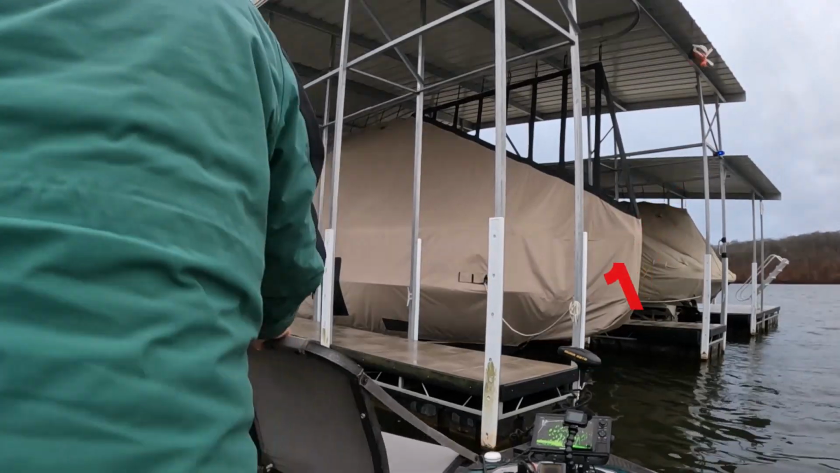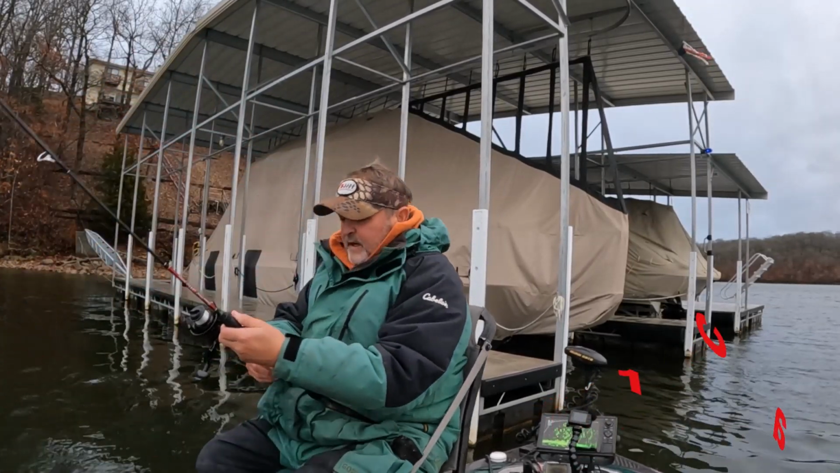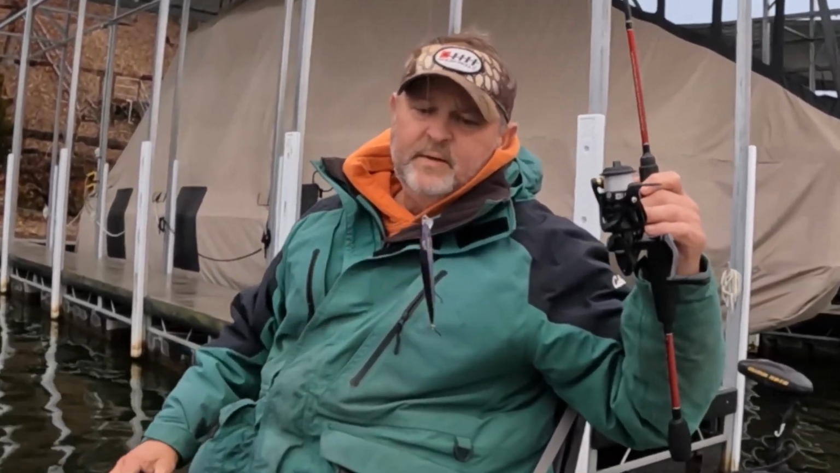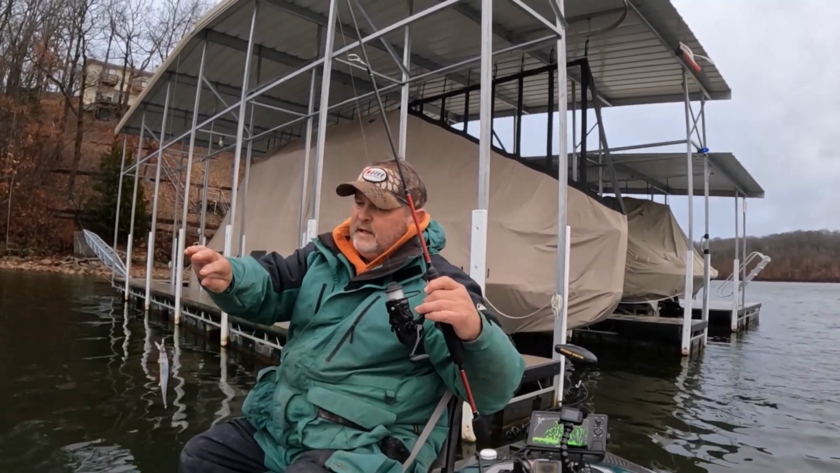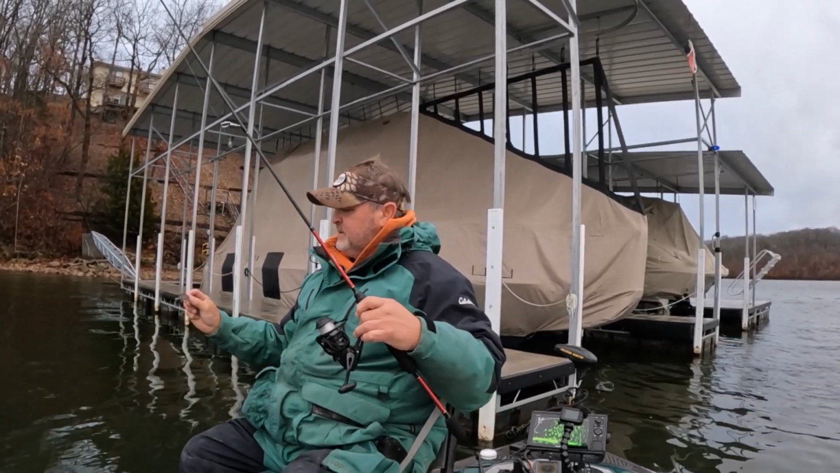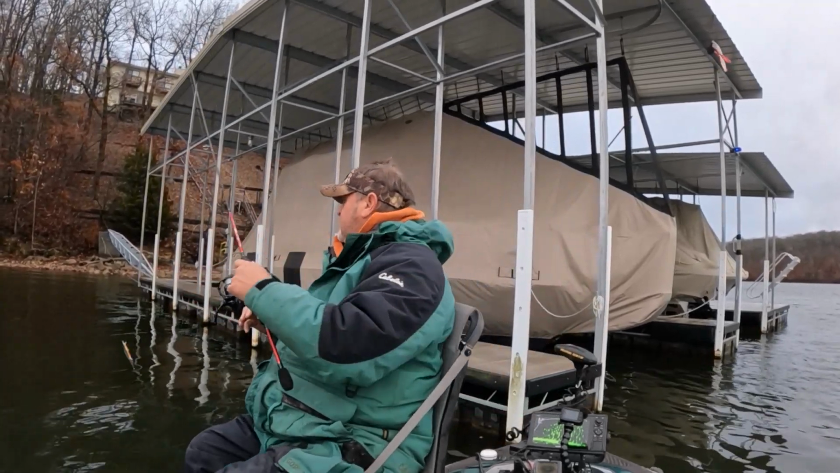We have 13 crappies that we've kept. So we're gonna try just a couple casts with a little bitty, well I ain't saying bitty, it's pretty big, but a jerk bait. So you throw it out there, jerk your rod, it goes down, or you reel it a little bit, and then it kind of sits there, and as you twitch it, it goes down a little bit and sits there, and it imitates a dying shad.